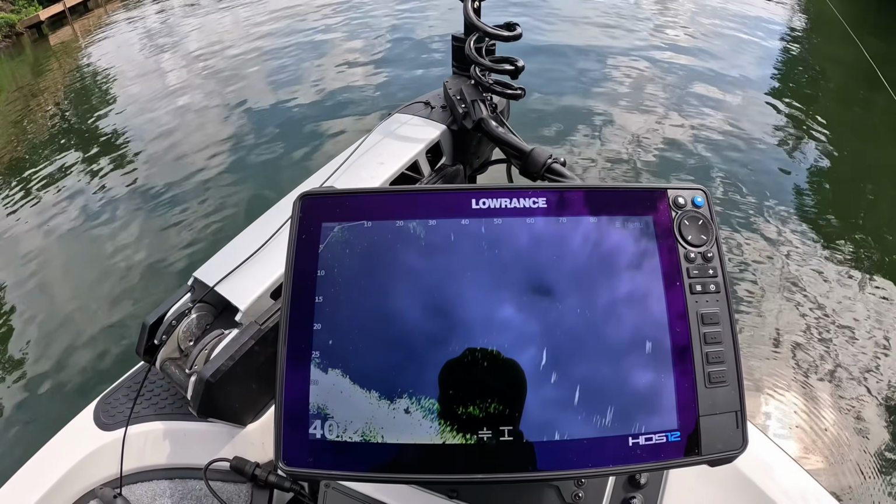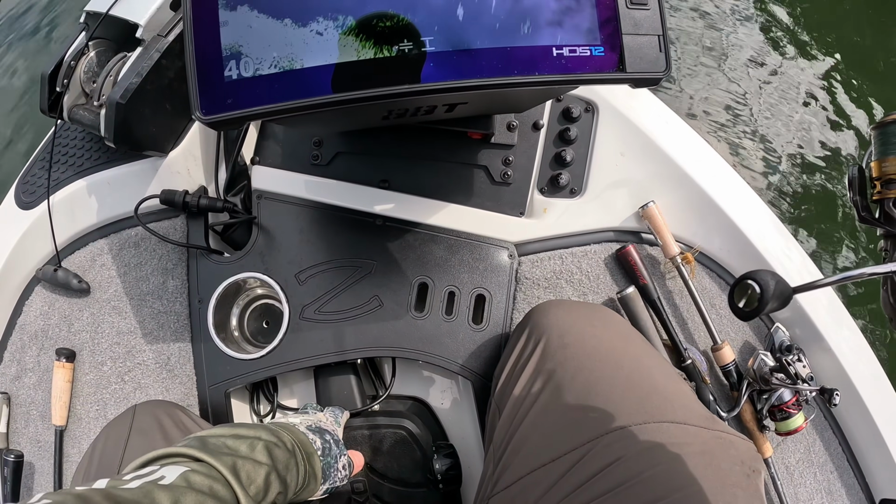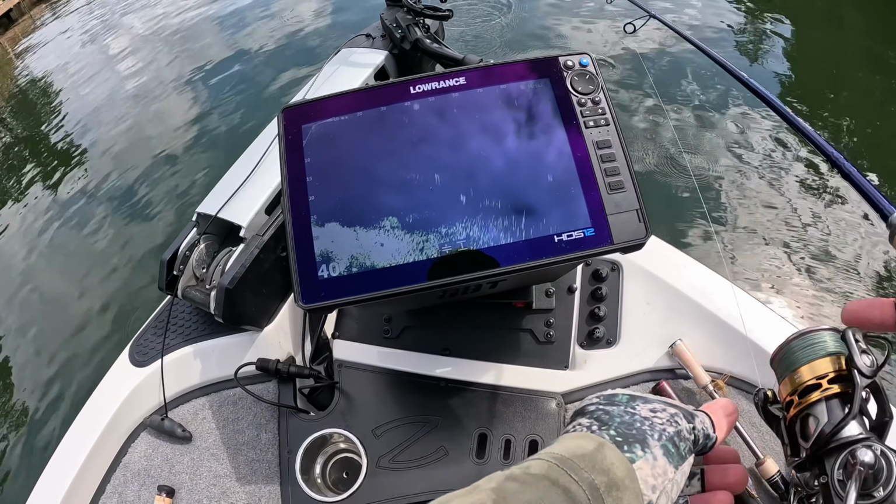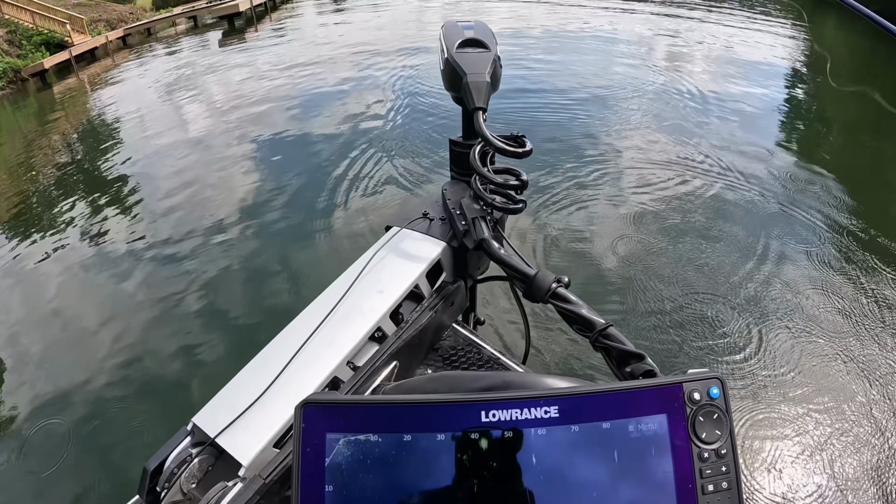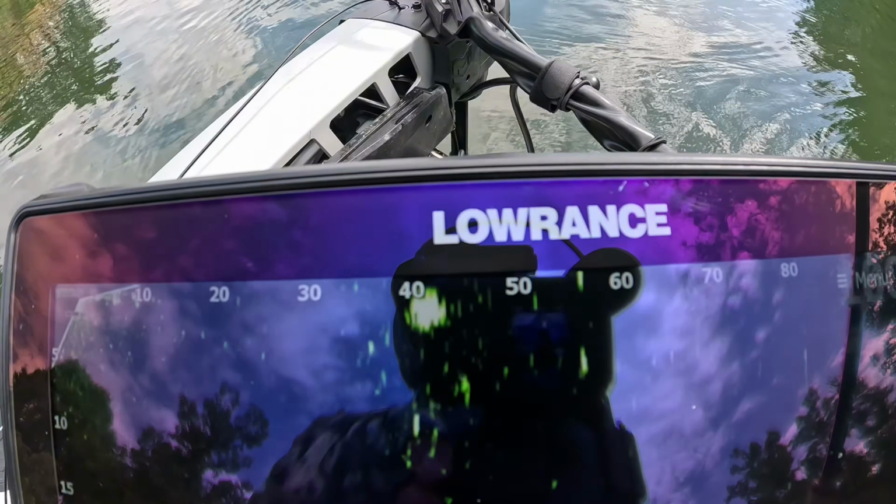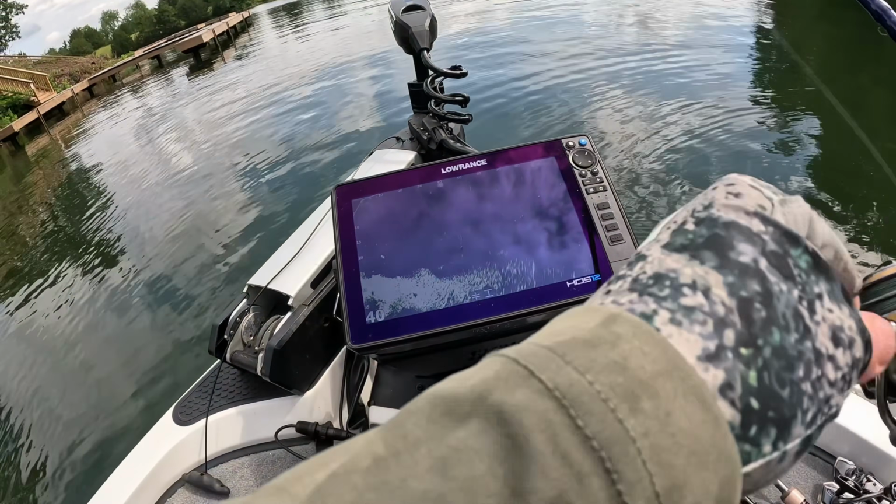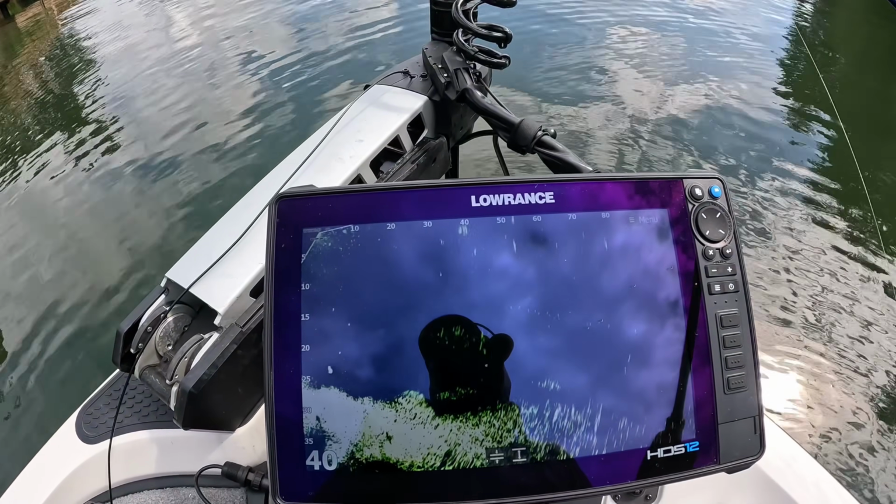There's the splash. There's the bait at 40. I got my cast off a little bit there because I'm sitting on my knees. But let's give it another go here. There you go. 40 feet. See that big disturbance where the splash hit the water and the bait sinking? And that is how you set your forward-facing sonar up to see the splash of your bait.